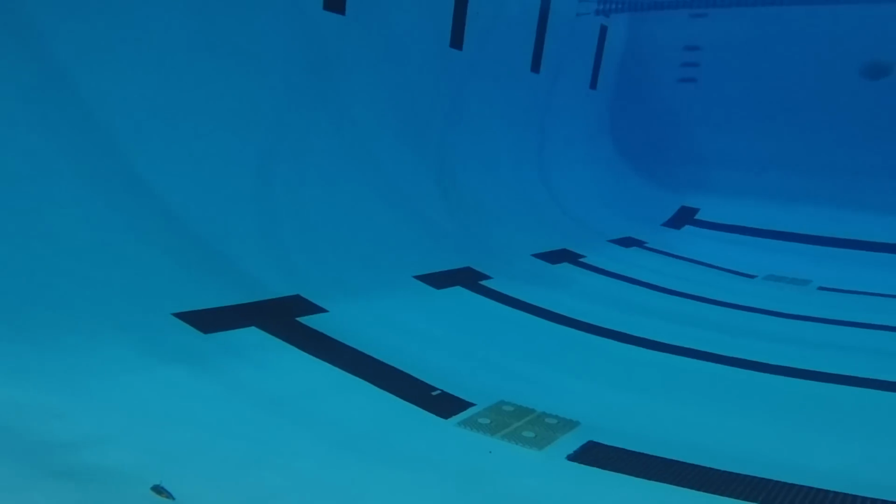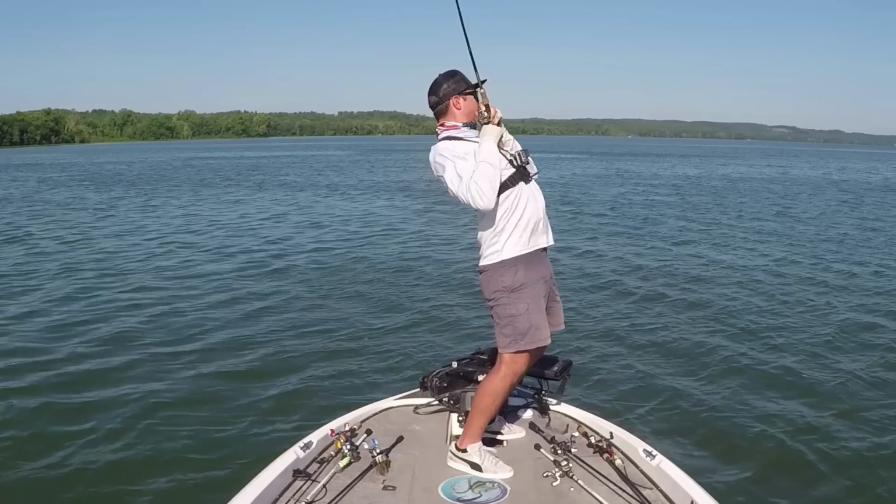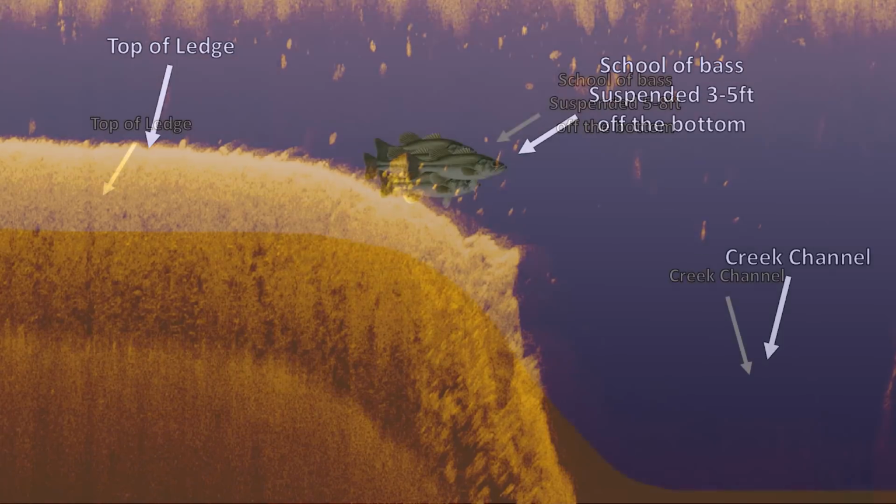and then proceeded to catch several more. A flutter spoon is great because it will actually trigger these inactive schools of bass that won't bite other lures and will allow you to put a lot of extra fish in the boat, as long as you're paying attention to how those fish are positioned on your down imaging. So again, they need to be 3 to 5 feet off the bottom of the drop.